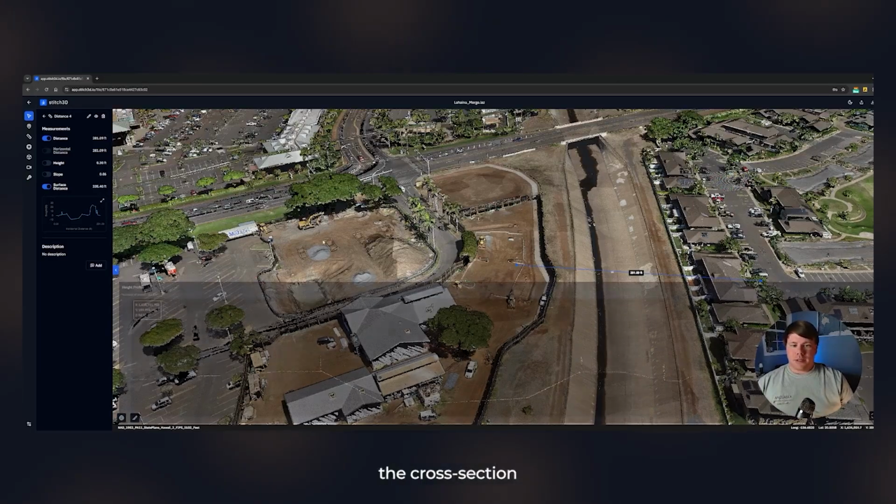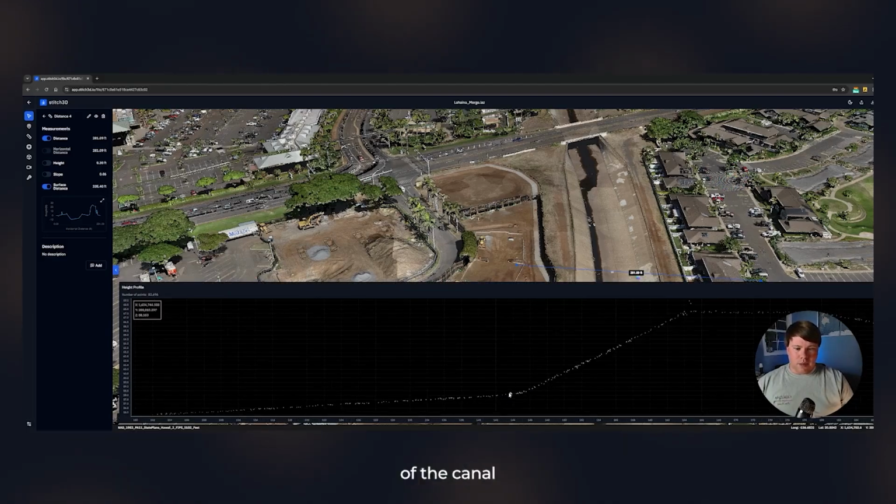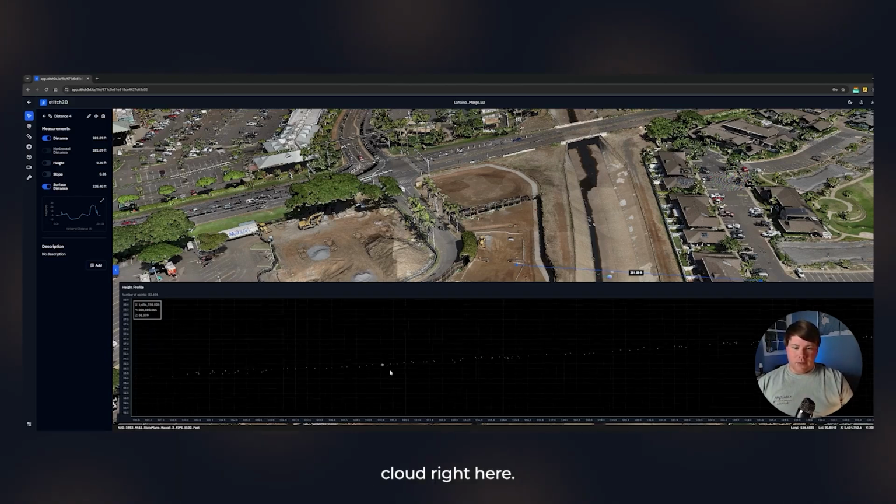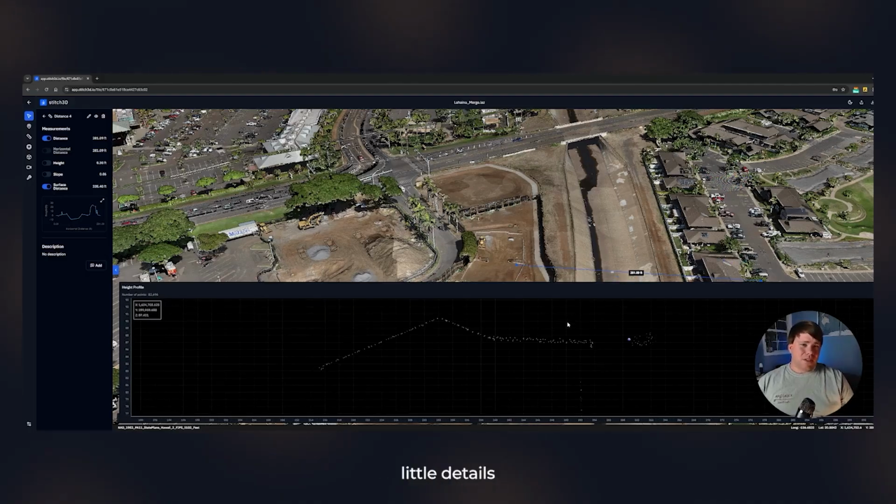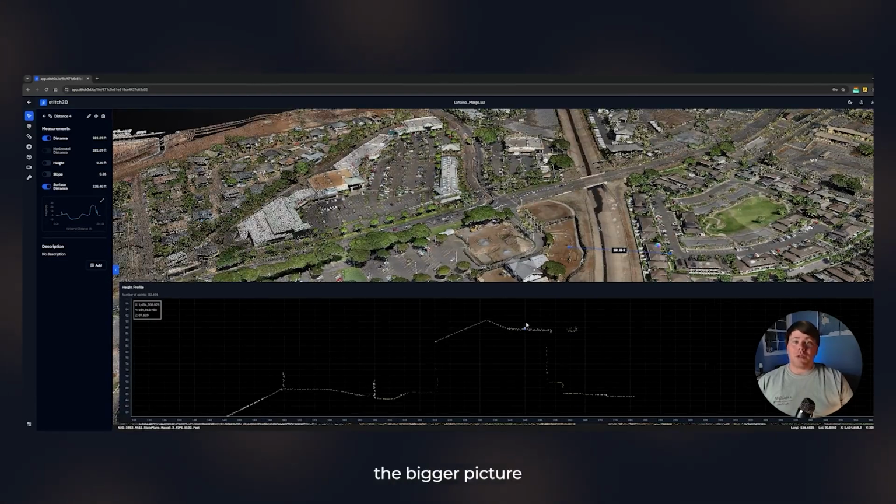If we look at the cross section right here, you can see we got really, really good detail on the LiDAR. I mean, this is the bottom of the canal right here, and you want to make sure, of course, as you're building new stuff and figuring out what's going on after a disaster, that your drainage works, all that kind of stuff. So we've got a really nice thin point cloud right here of the XT32 LiDAR data, and it goes all the way across. You can see every single roof. There's little details in this data that you just don't realize you need until you get it. Every single part of this ties together and helps us understand the bigger picture of this recovery effort for Lahaina.